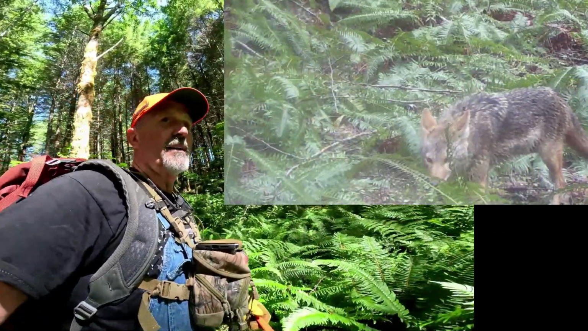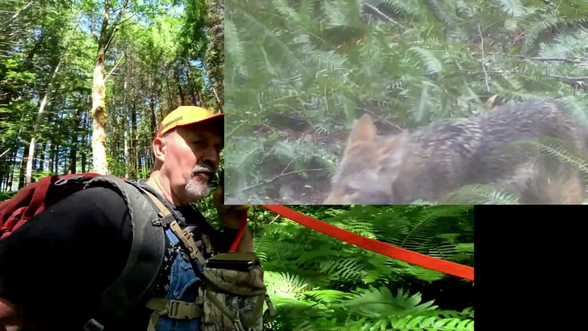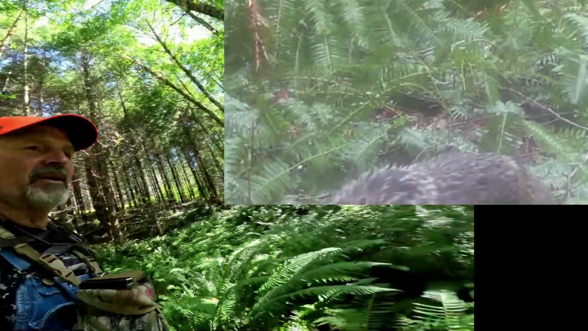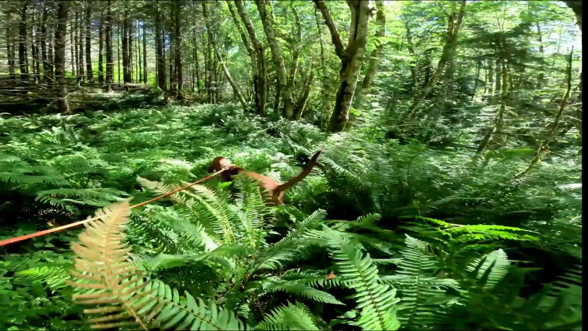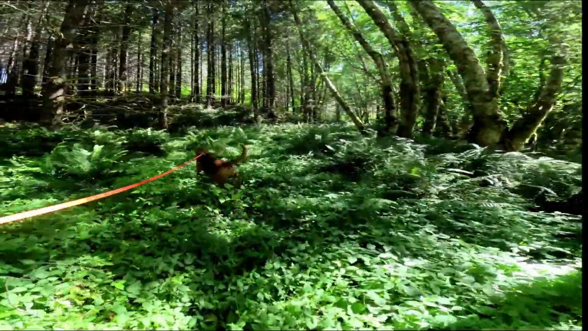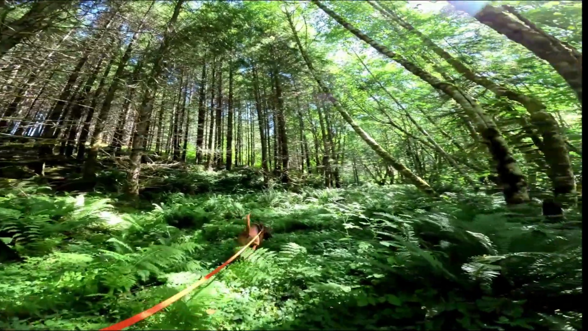So once again, we've got about 5 or 6 cameras that we need to pull out of here, and they've been here for a long time. What you looking at, huh? And the ferns are cold. Absolutely gorgeous in here. Look at this. Gorgeous.